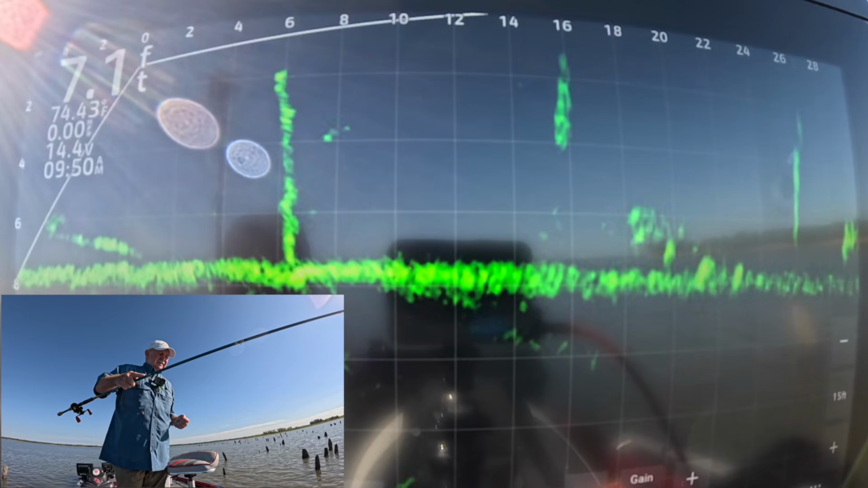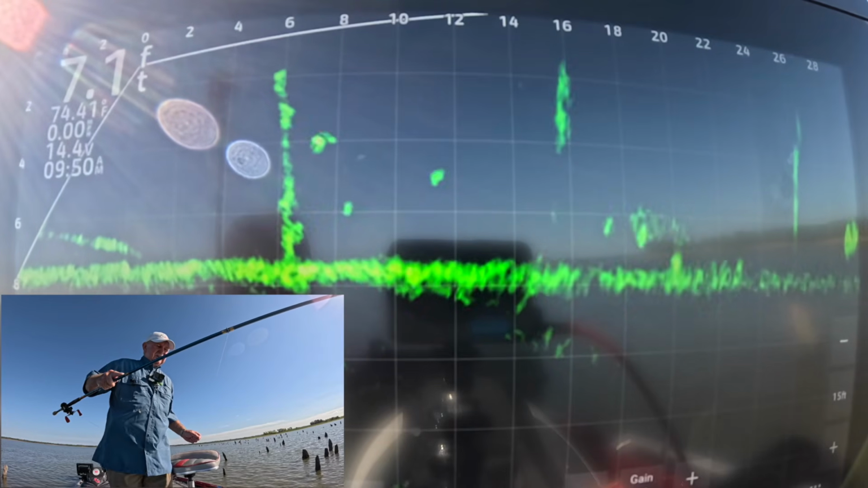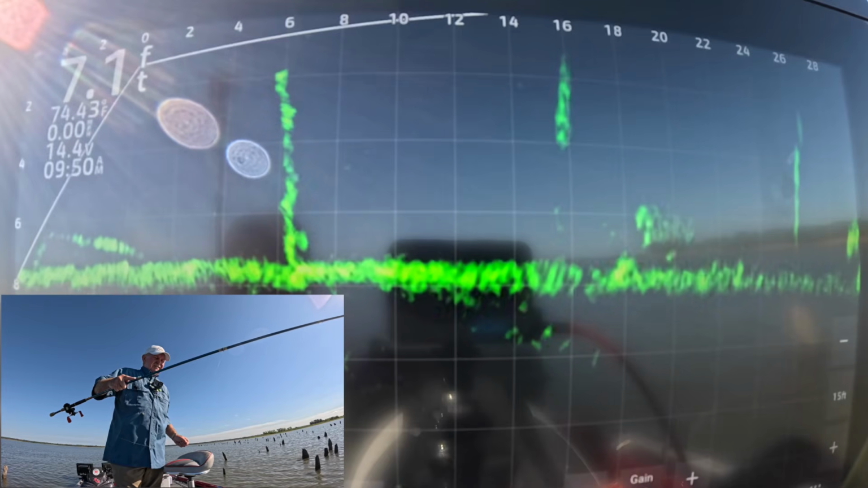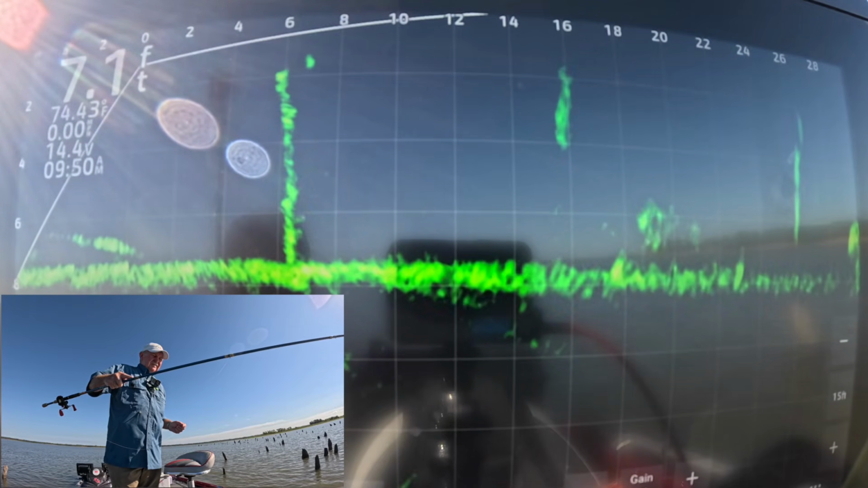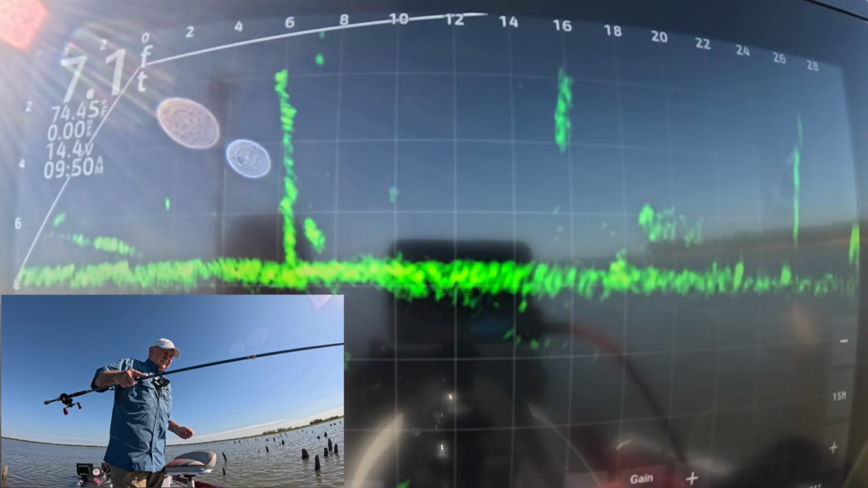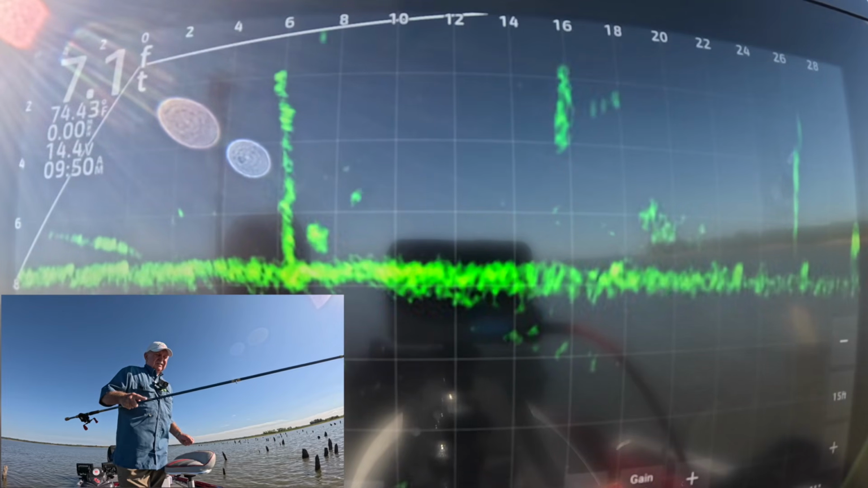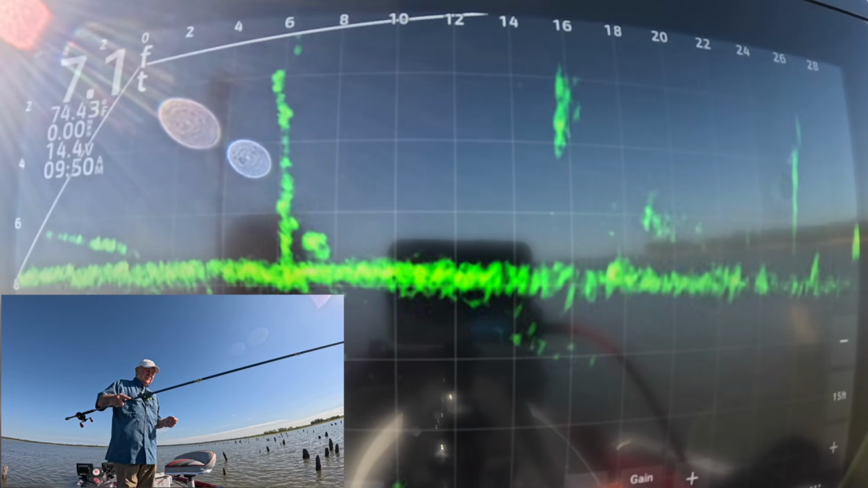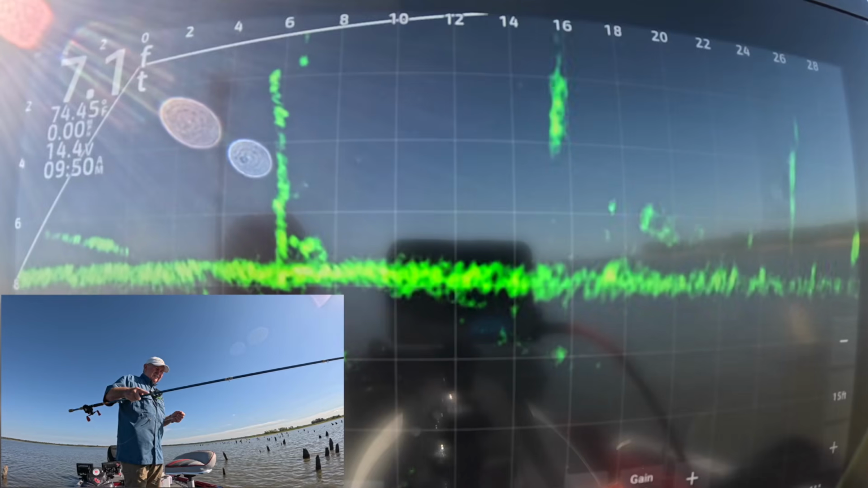He'll bite it. I need to adjust the scope, but oh, I got his attention. Come on. Oh, come on. Oh, that's a good one. That's a good one.